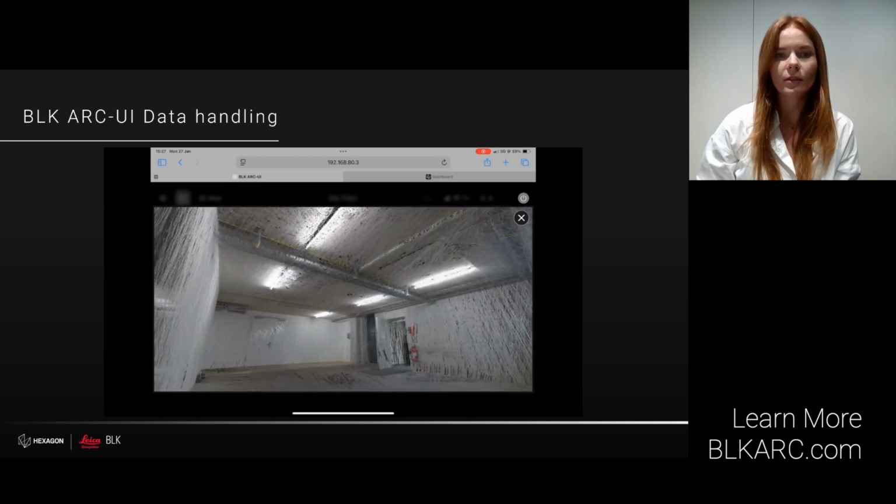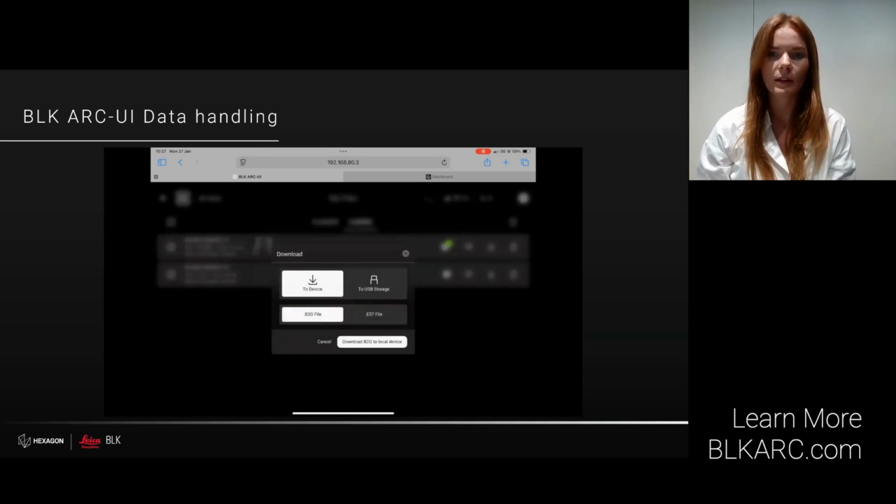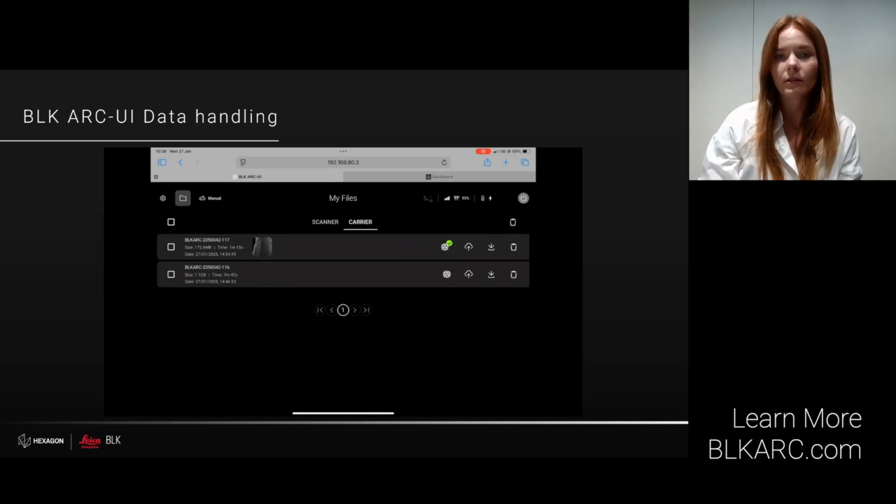And once the transfer is finished, we can quickly convert the scan into the E57 format. After it's done, you can review the point cloud directly in the ARC UI. Then I can also download my data to a hard drive or to my computer, or upload it directly from Spot to the Reality Cloud Studio and enable the team to start working on it immediately and start producing the deliverables.